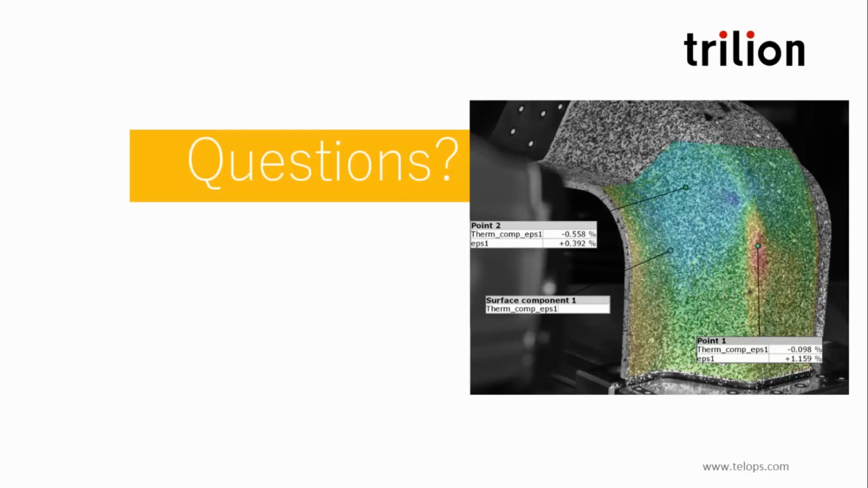Very interesting again. So it's nice to see how we can couple both the camera and this software evolution to really take full advantage of what the camera can provide.